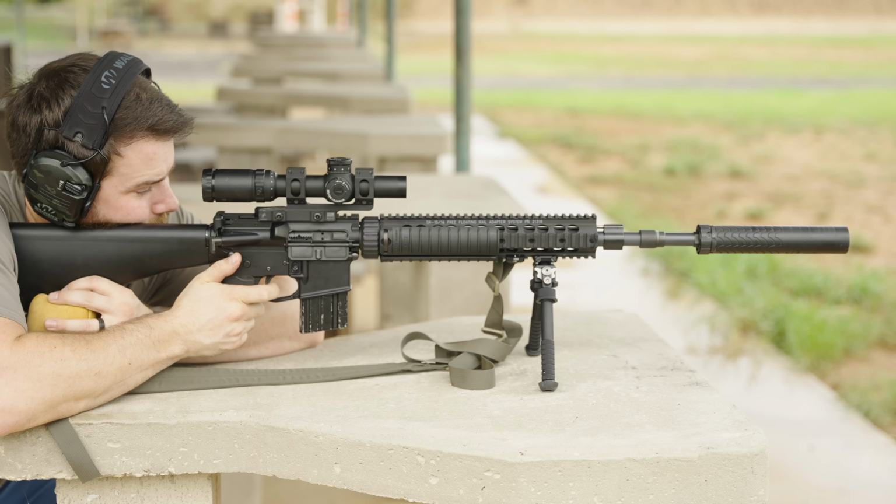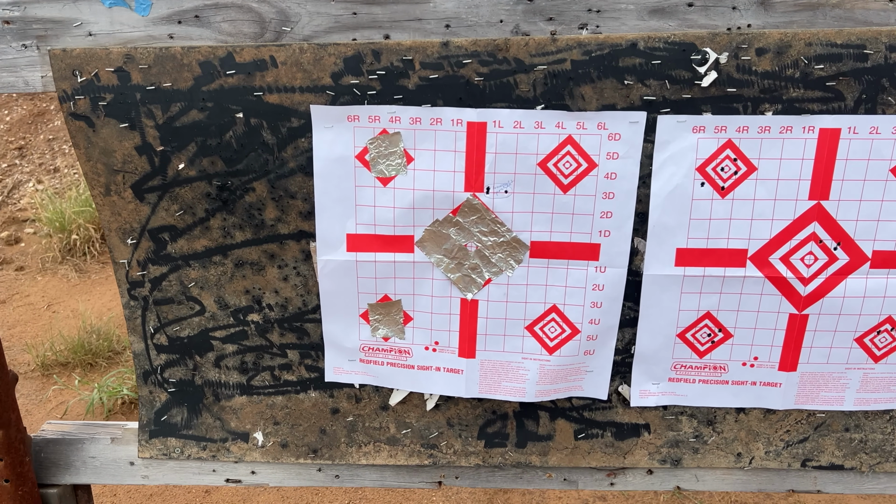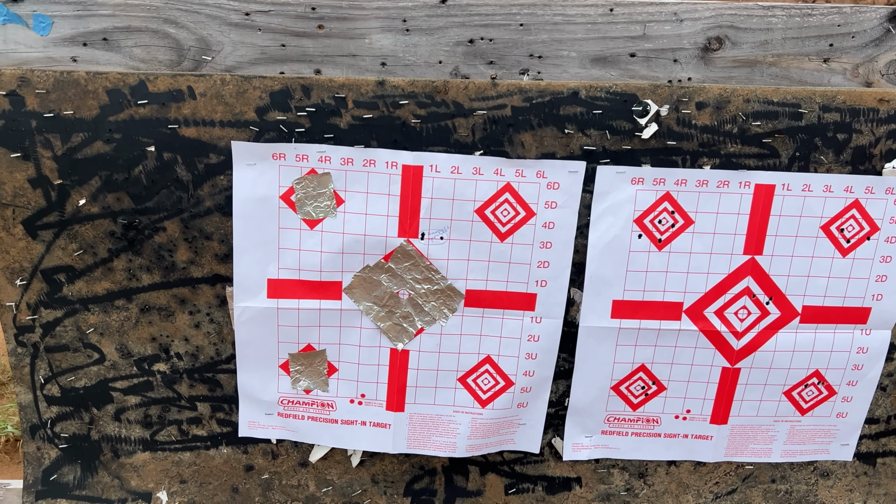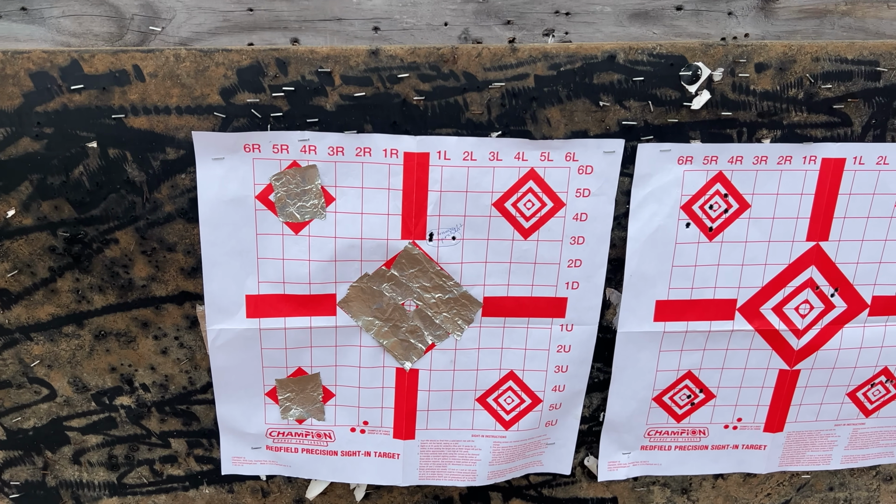Now, the platform used is a Mark 12 that was zeroed, so a good baseline platform. And in a quick view of the targets downrange, you can see I have a large central foil target, some smaller foil diamonds. There are 2 paper targets side by side, and then to the right, you'll see 3 pieces of foil tape.